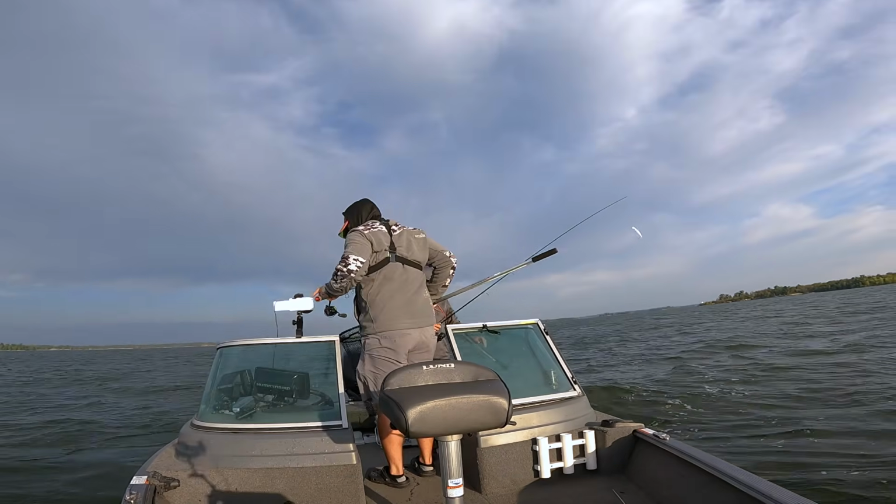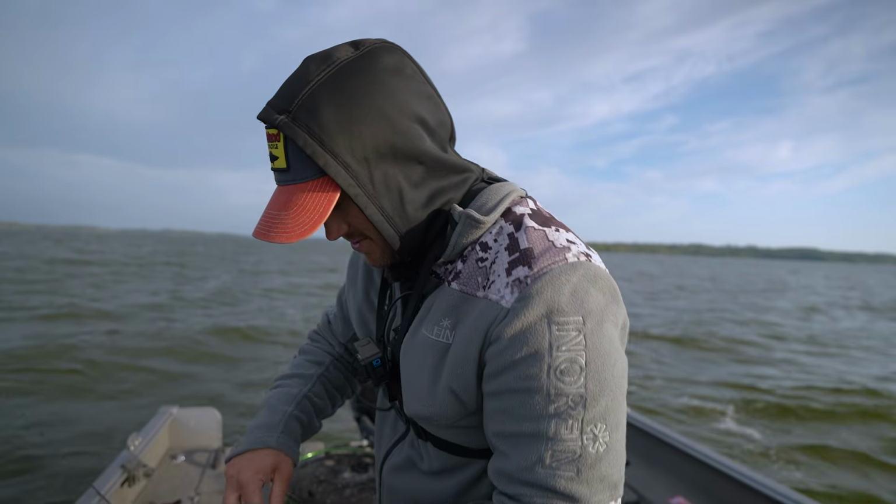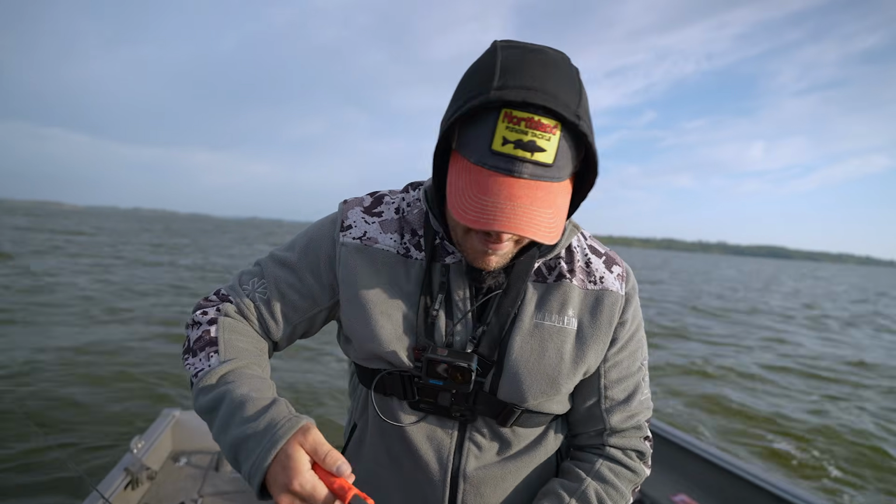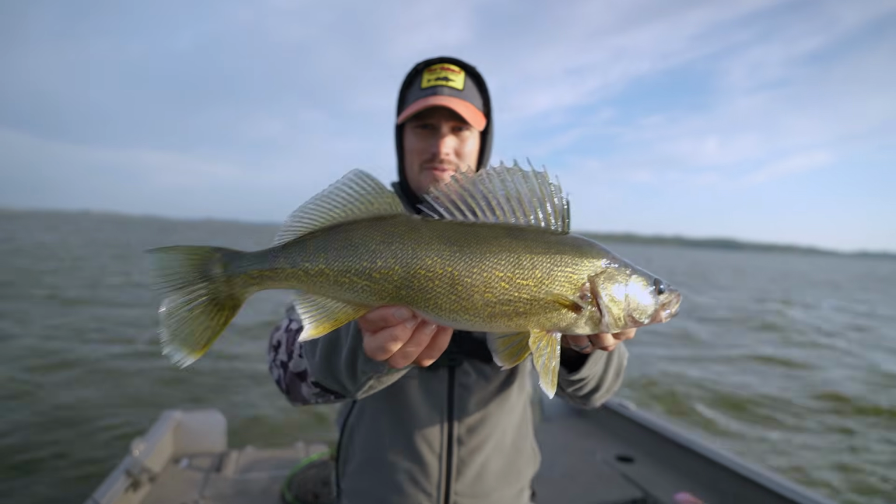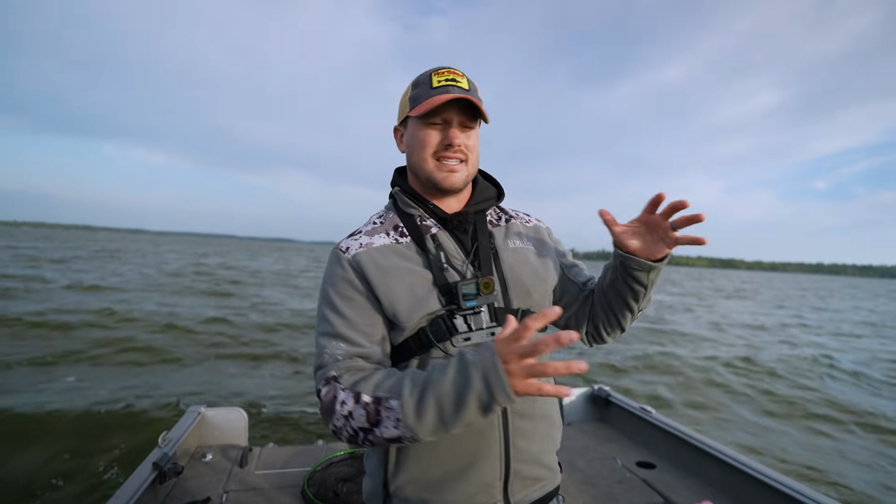One of the things with fall, big baits definitely do the trick. So much fun. Not even that big of a walleye, and that thing still just creamed it. Oh, that's awesome. Whew, first walleye of the day. What a beauty. And so there we go. First fish, and now we're going to talk some of these fall patterns.